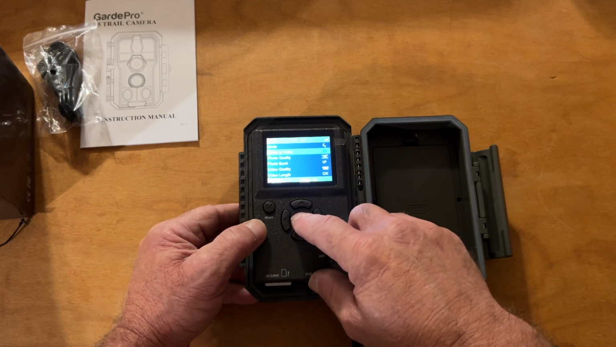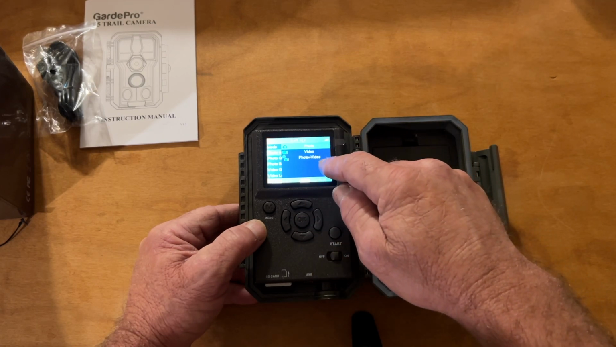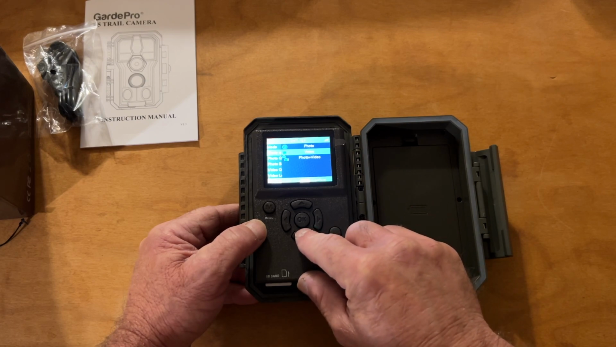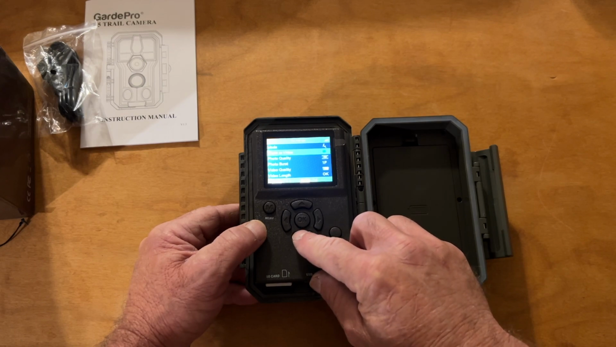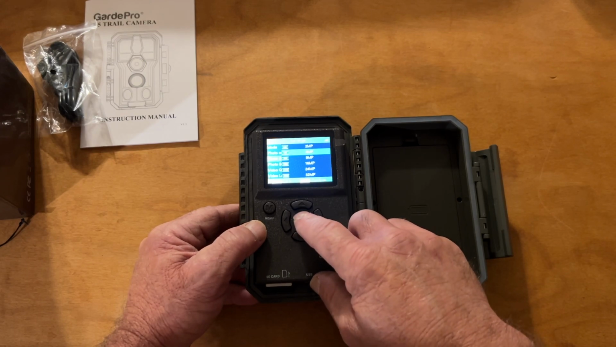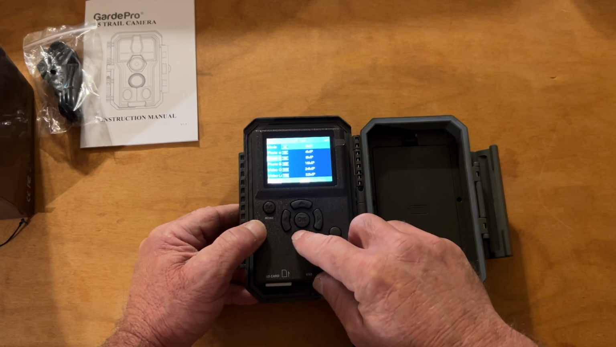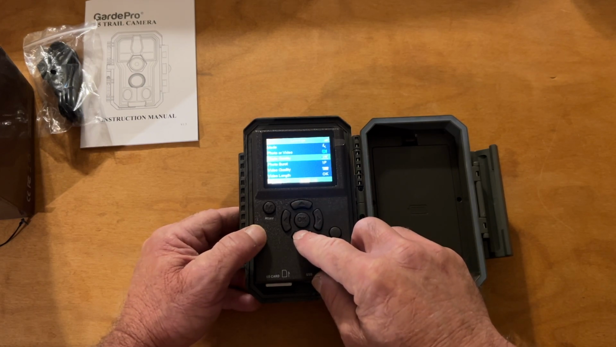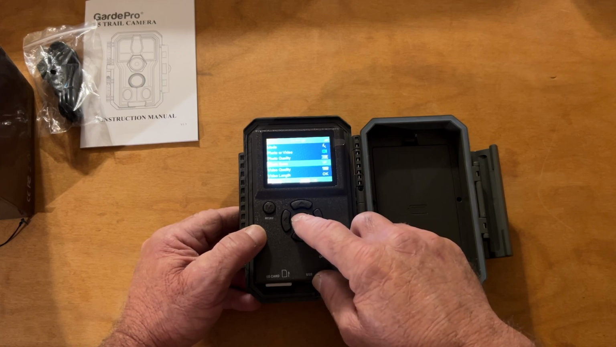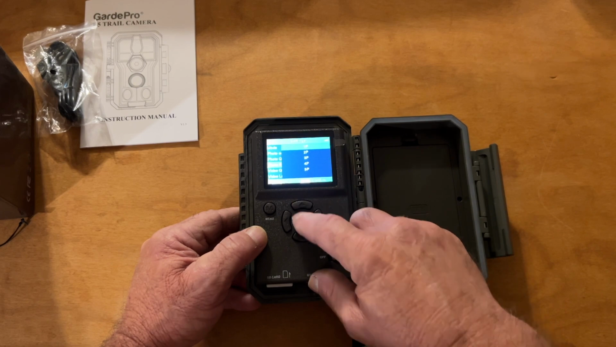Let's go into photo or video. We can have photo, video, or photo and video. I think I'm just going to select video because that's what I like the most. Now it looks like you can go up to 32 megapixels in the photo. So I'm going to select 32 just in case I want to use it later. A photo burst. Looks like you can go up to 5. I'm going to leave it on 1.